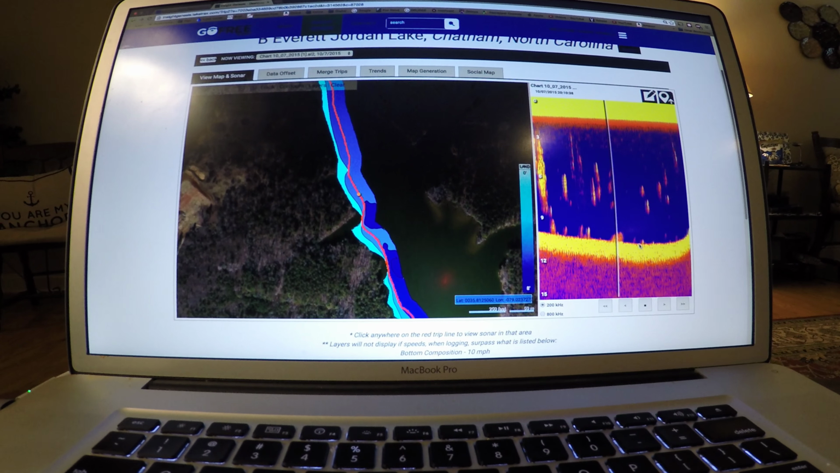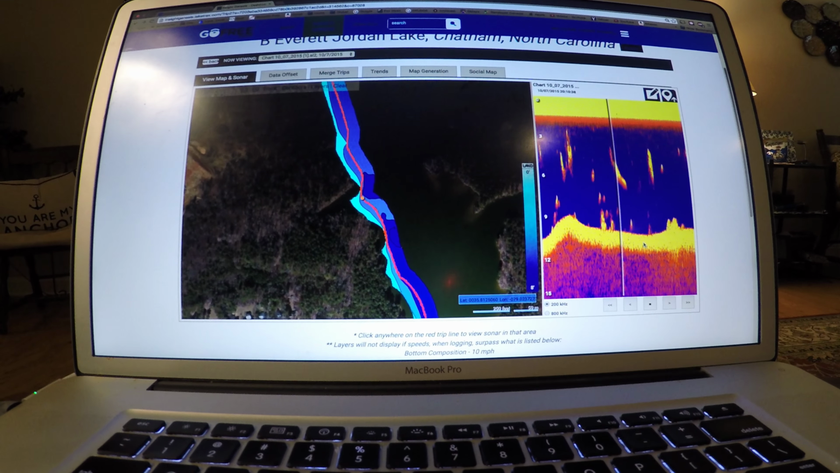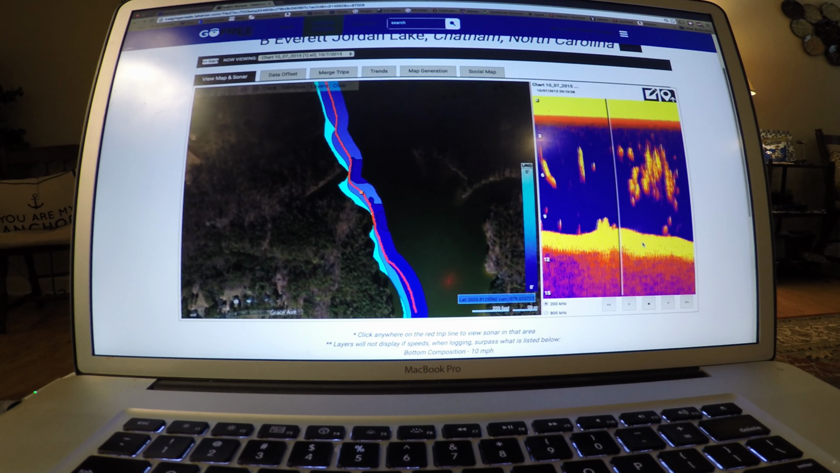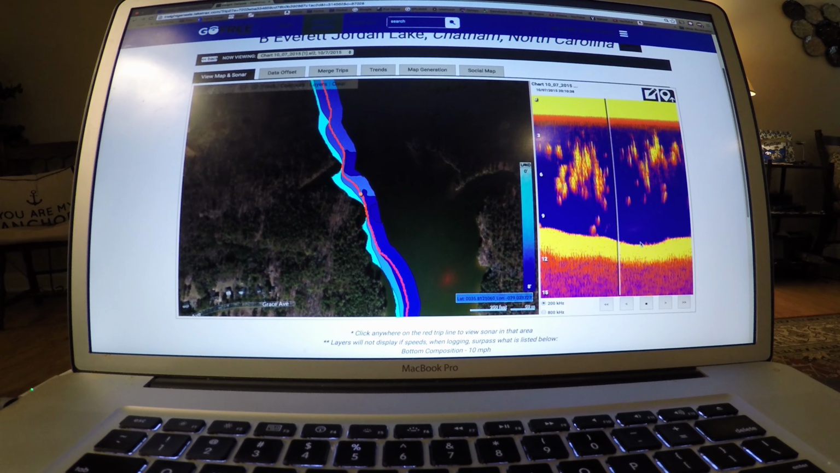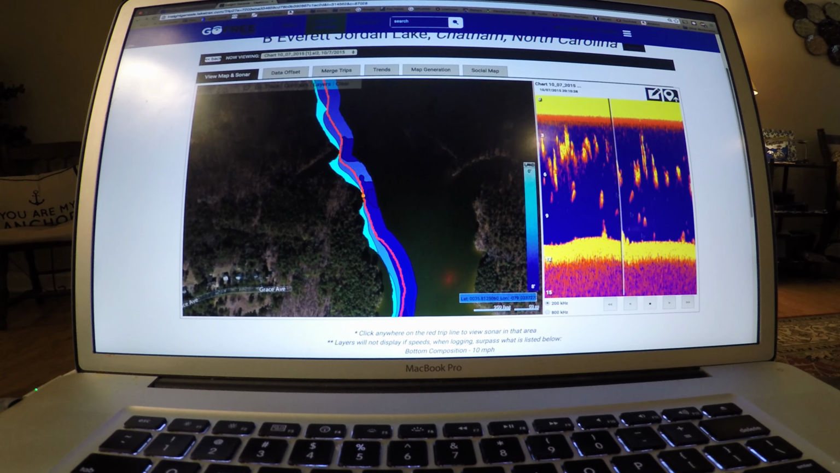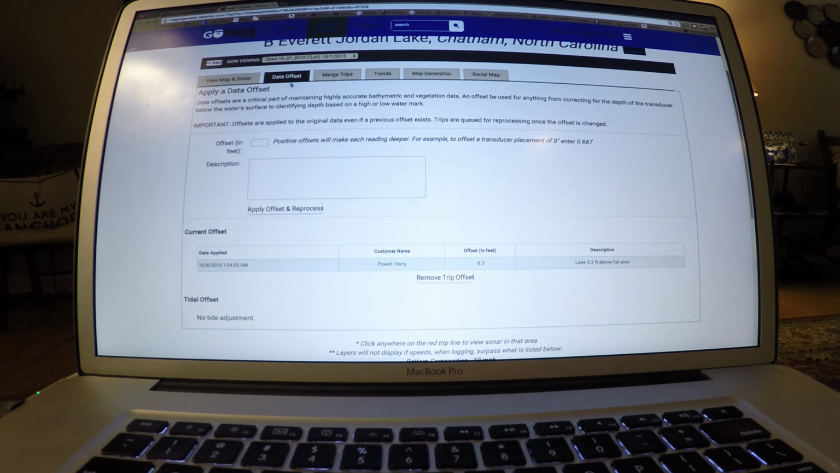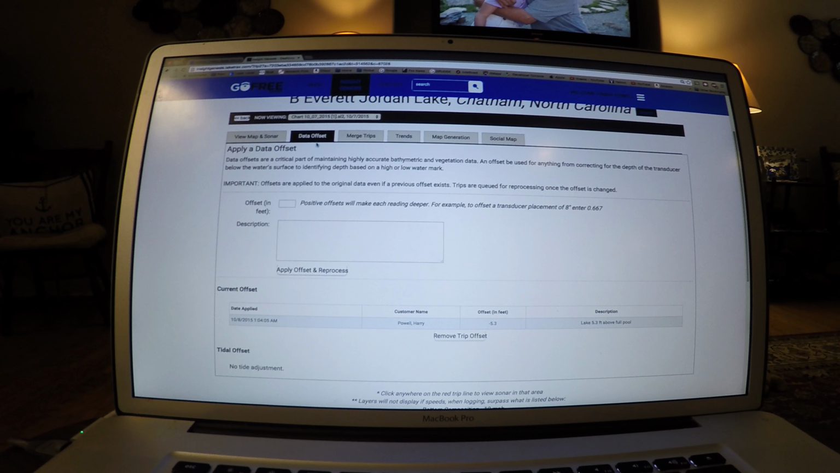I'll hit a little hole over here. You can see some fish around that area. But you can come back and later look at those. But it actually worked. Now, one thing I did do is come over here to the Data Offset tab.